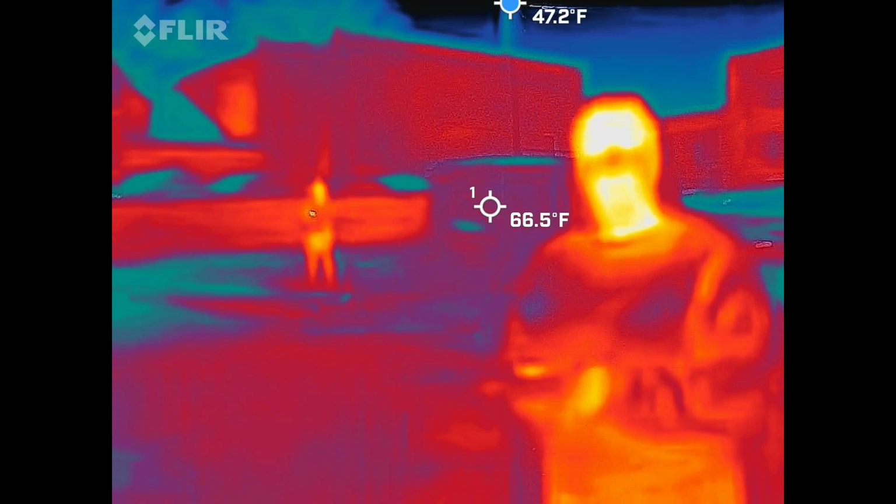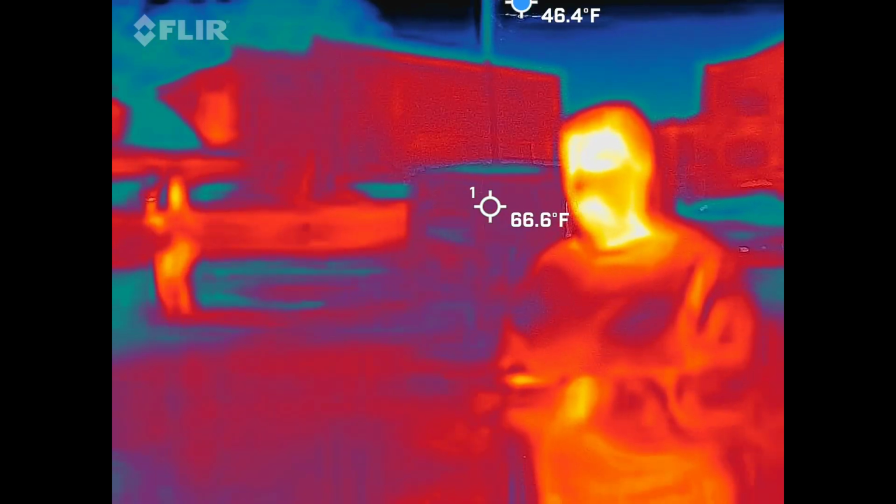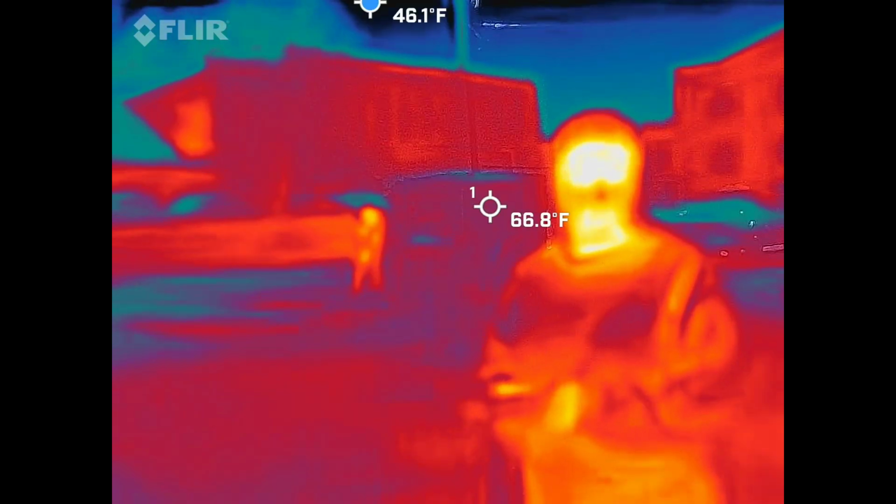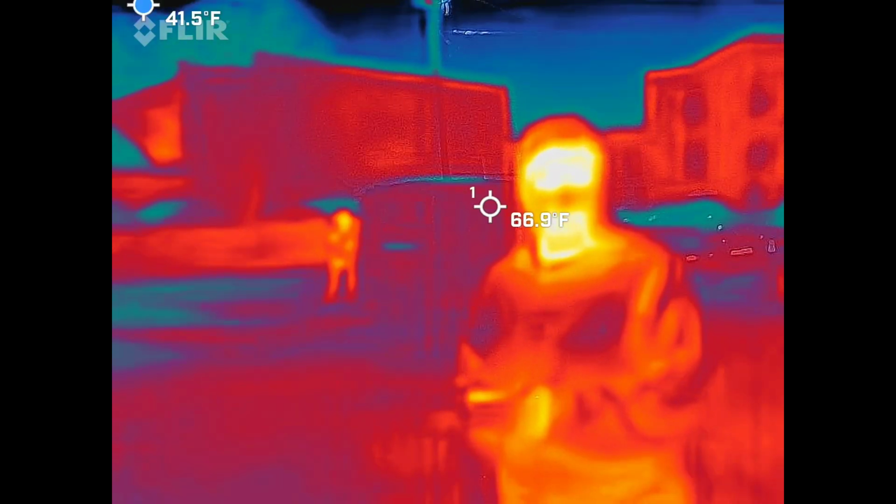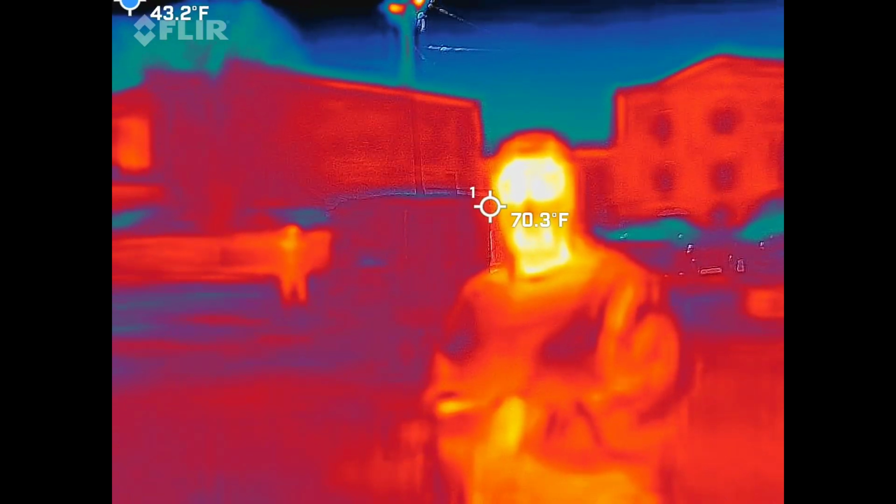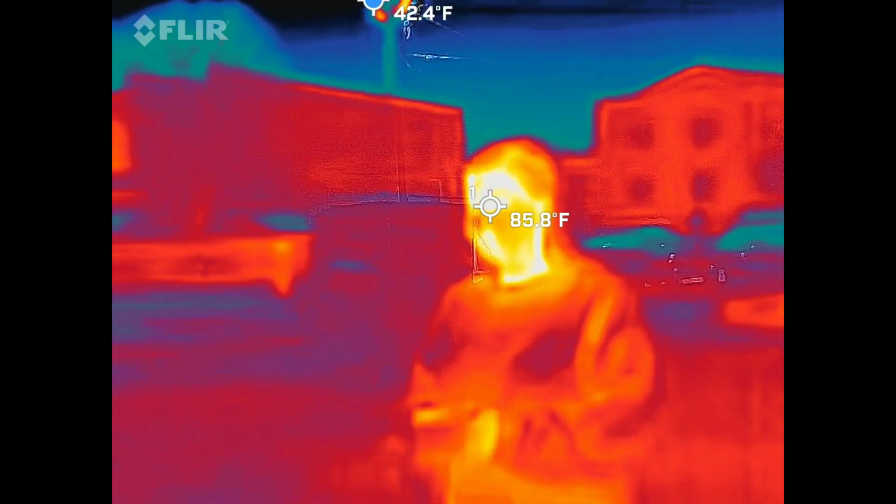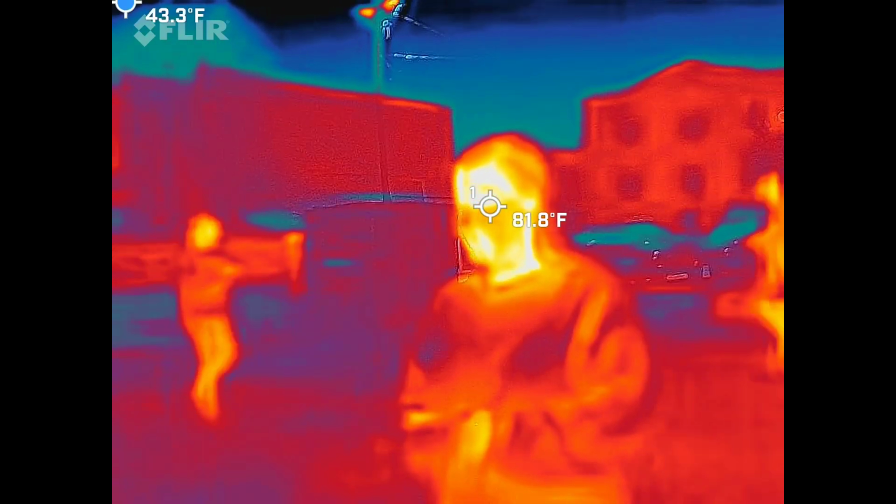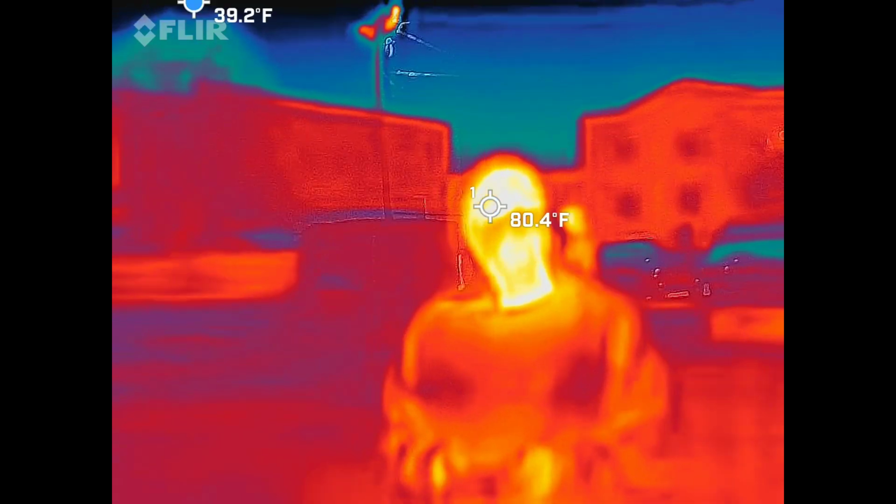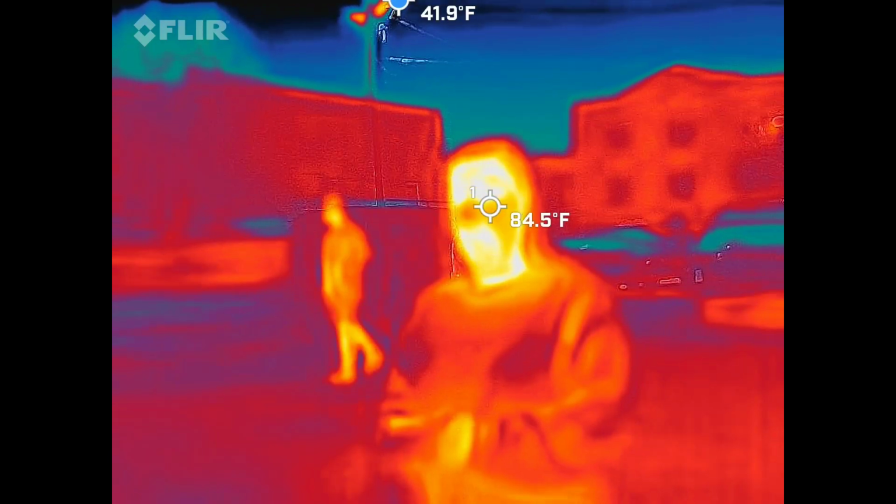Fires start in kitchens or in a hearth of the living room, sitting room. What did they call it in the 1700s? I have no idea. I don't even know how to ask that as a question. What's a family room called in the 1700s? Where did everyone gather in the house?